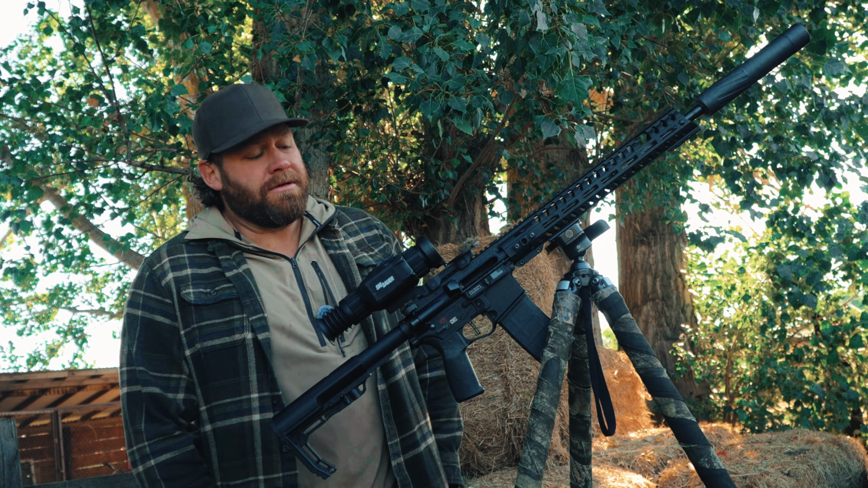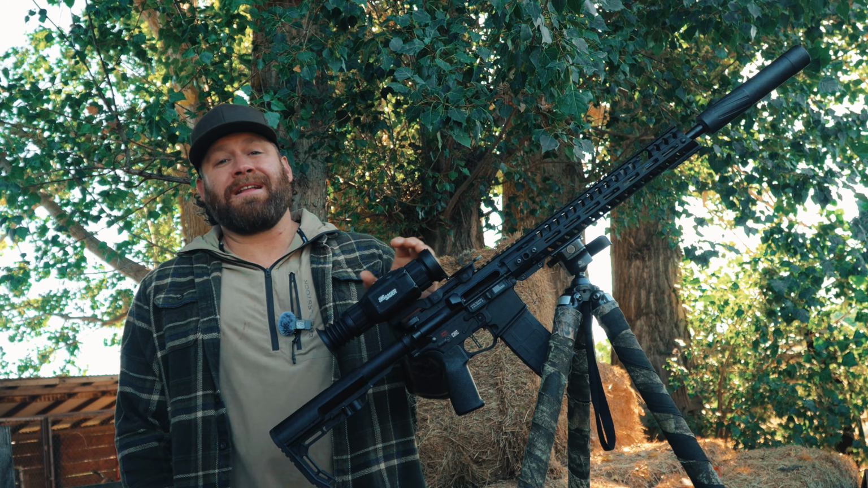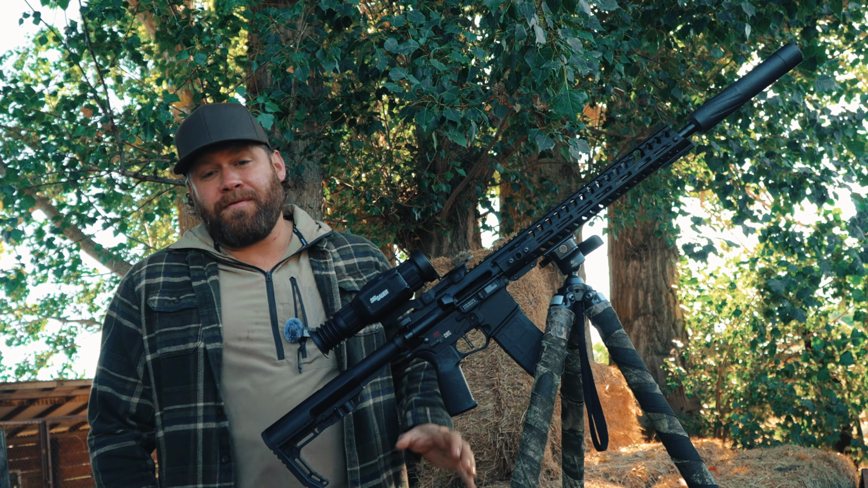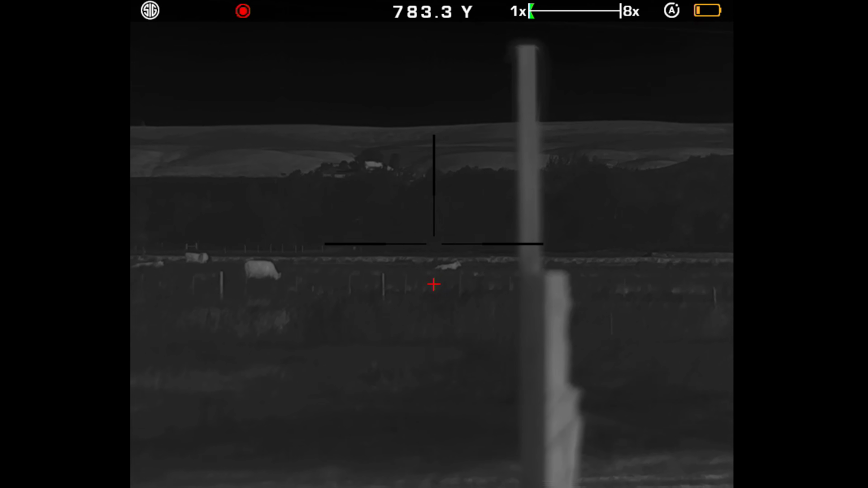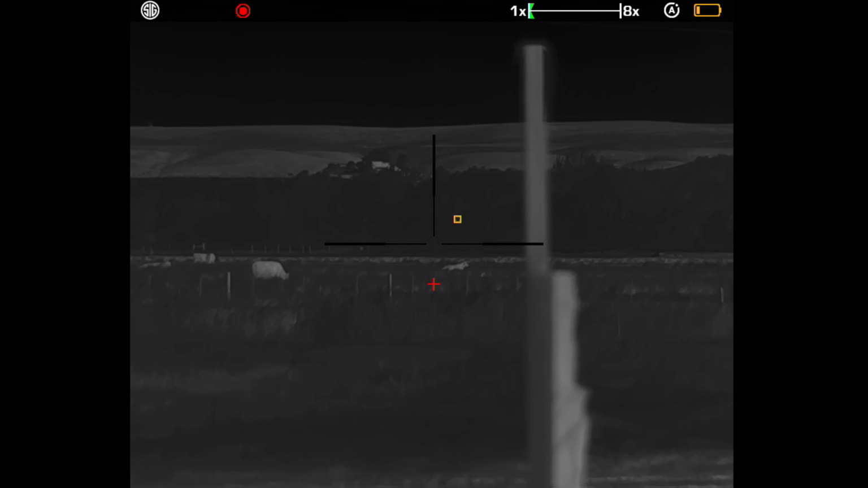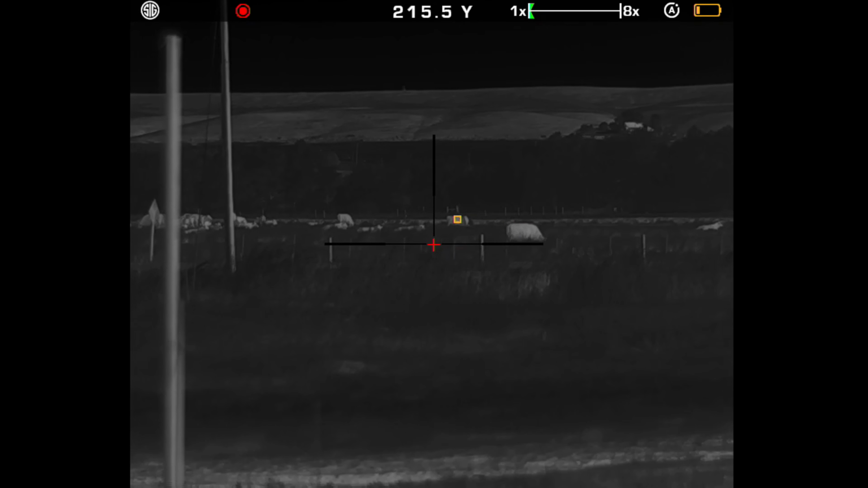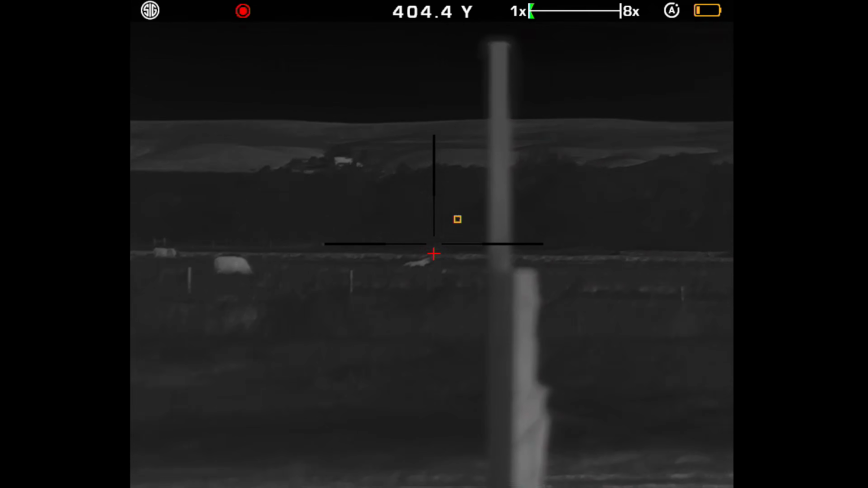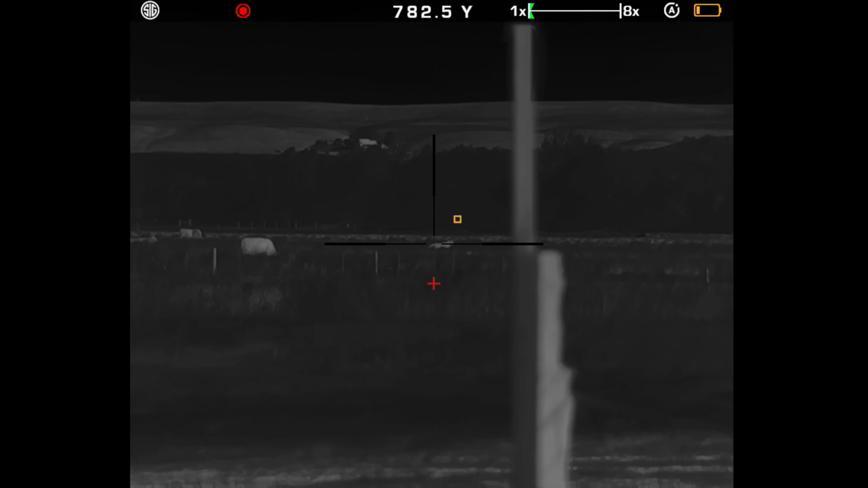Most of us are not going to be shooting that far with a thermal, but the BDX system in here works like this. You plug all that information into your phone in the app. It transfers the info over into this, and then when you range, there's a reticle that you can select inside of the menu that automatically gives you the correct hold and drop for your ballistic data and all that. So I know it works because I've used it on other Sig products before.